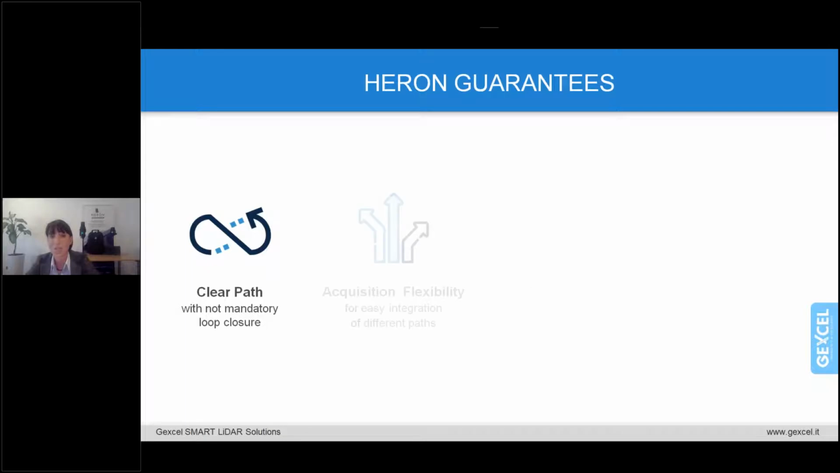This means that HERON guarantees also an acquisition flexibility for different path integration, because with HERON you can run a single continuous acquisition, or you can subdivide as well the survey in multiple acquisitions, which can be later merged together. And I really think that this is pretty useful if you have to come back to the site to integrate the existing survey by, for example, adding a new floor or stairs or part of a building. So you are totally free to organize at your convenience the on-site job.